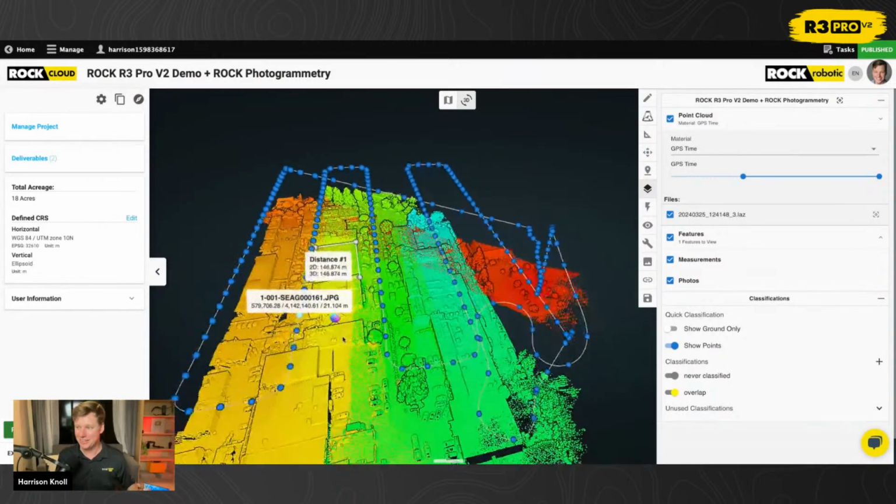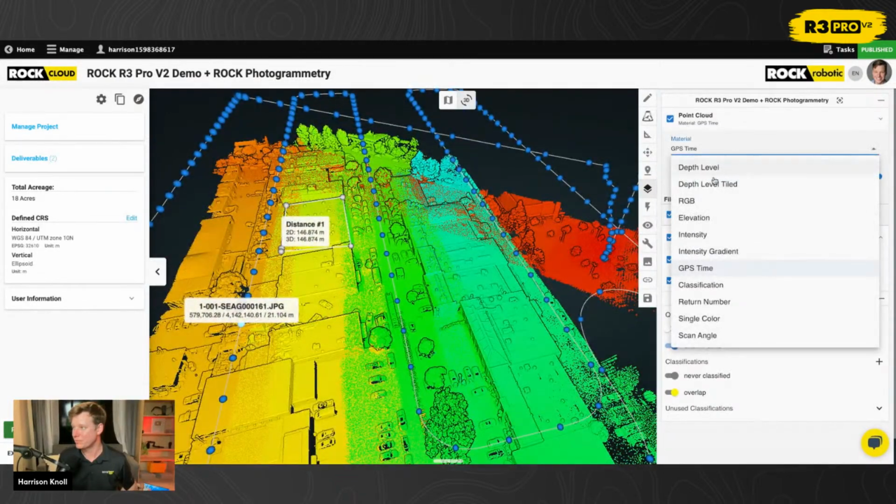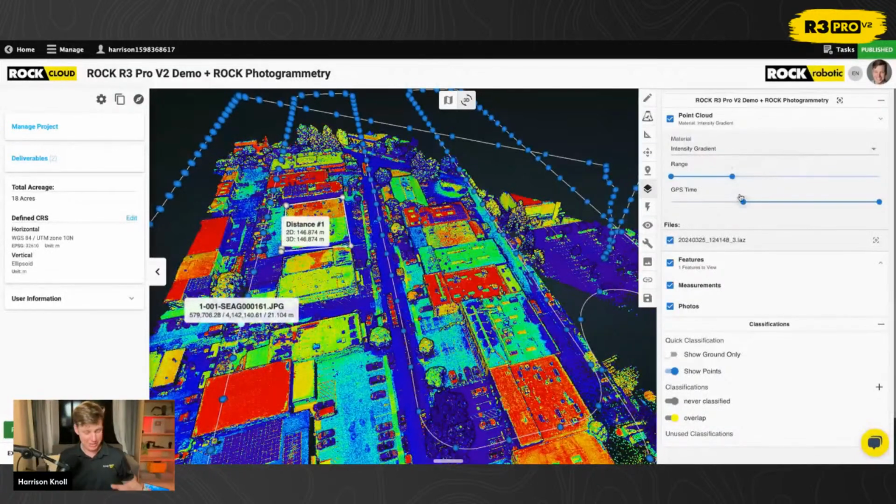All right. Now let's look into, we come to intensity gradient. So what is intensity gradient? So every time these lasers go out,